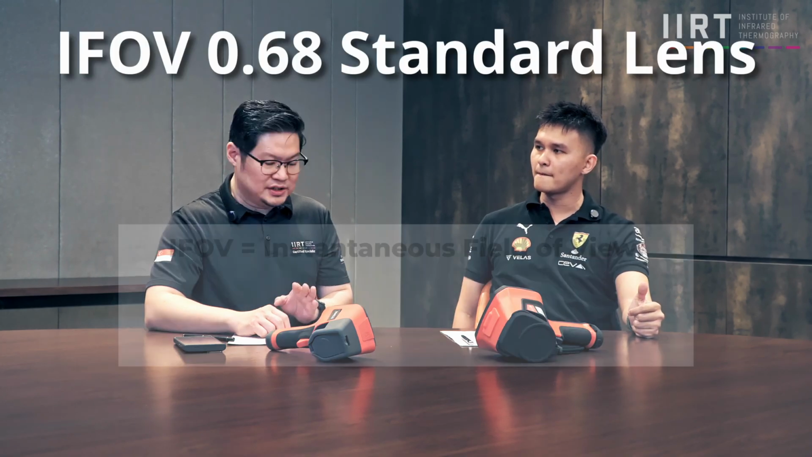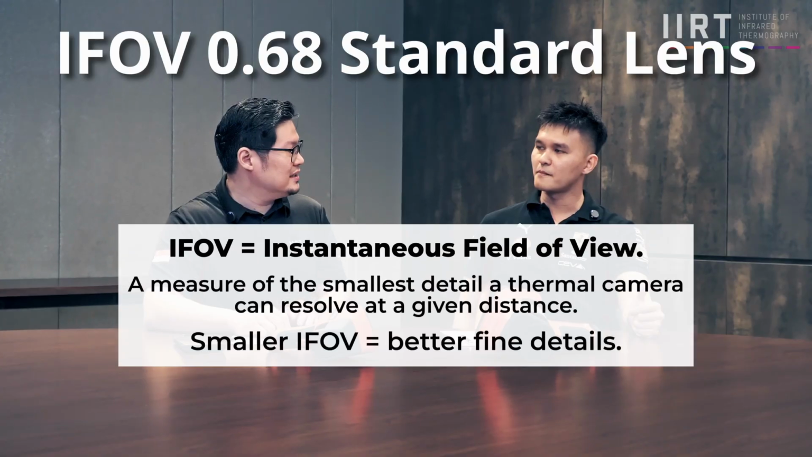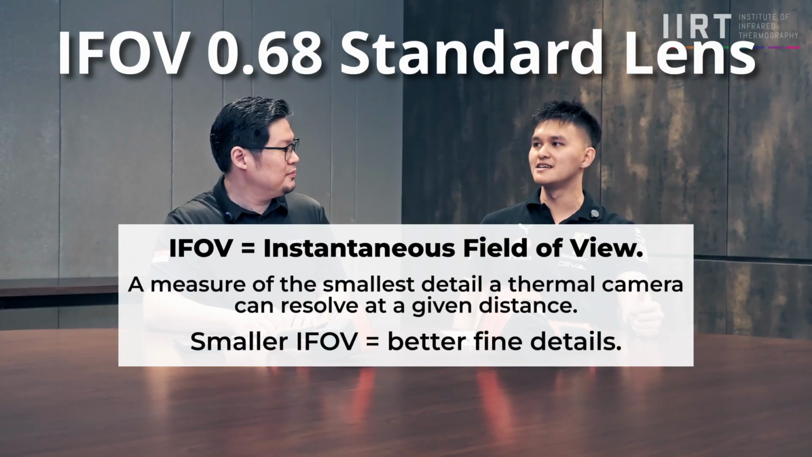Besides that, I also see NETD, thermal sensitivity of 35 mK. Yes. Pretty solid also. I also see that the IFOV is 0.68 on the standard lens. Crazy. Yes. Pretty solid.